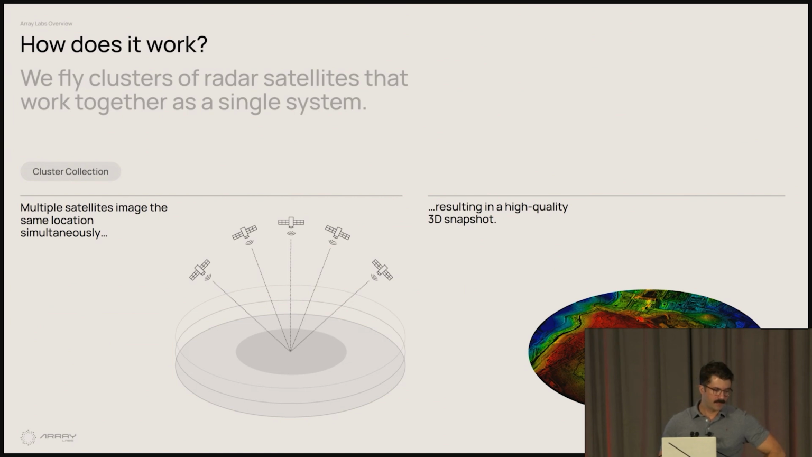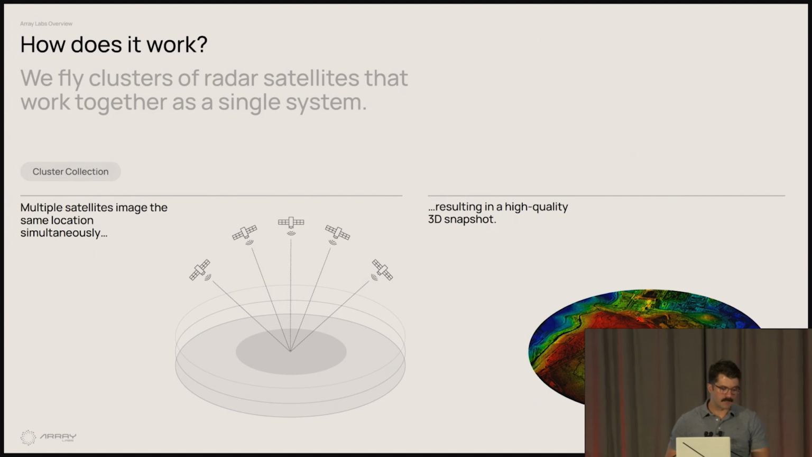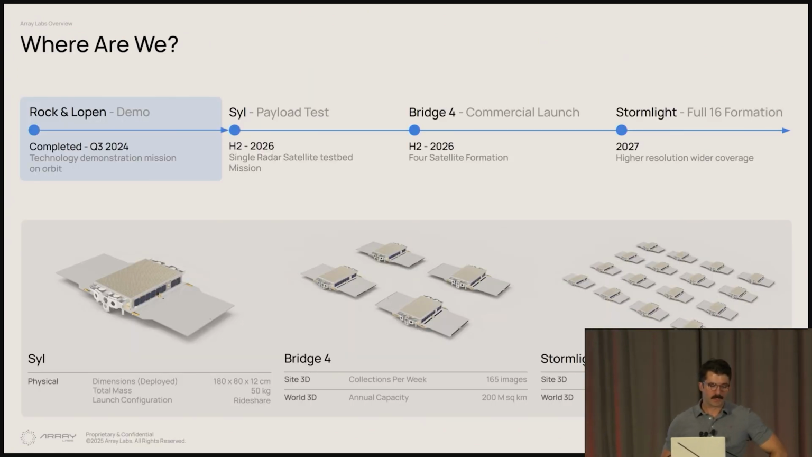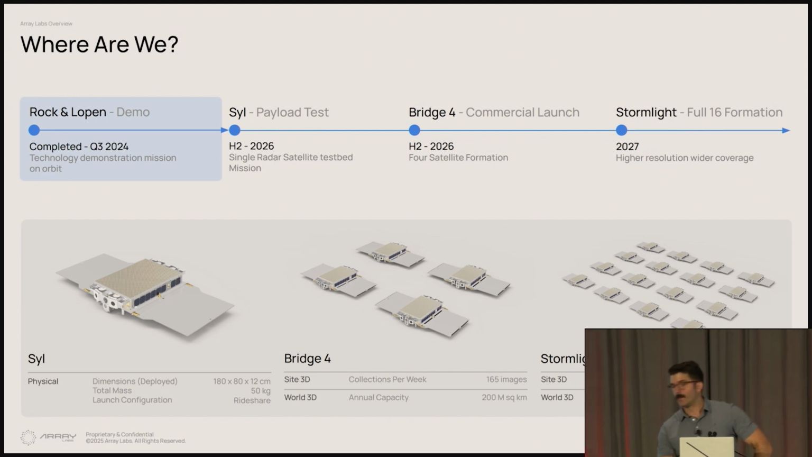So I don't know why I started with the more technical slide. This effectively brings it home. Multiple satellites image the same place, same time, allowing us to form a high-resolution 3D image. So this gives a look at where we are at in our journey.